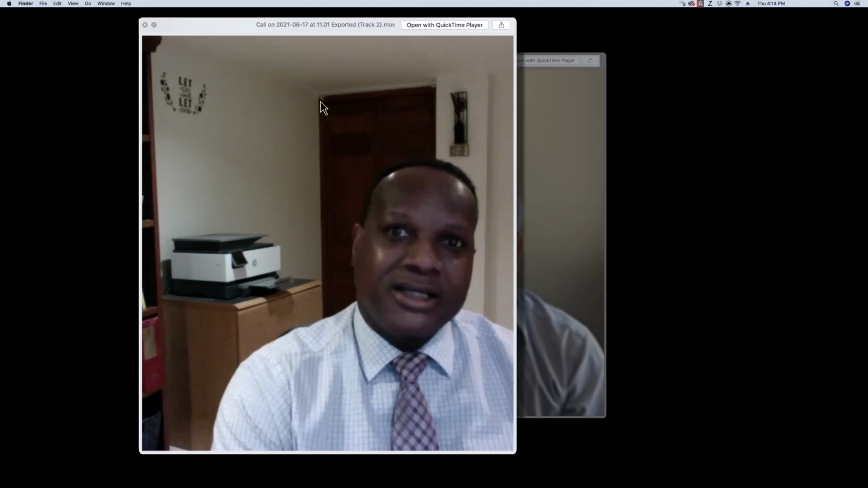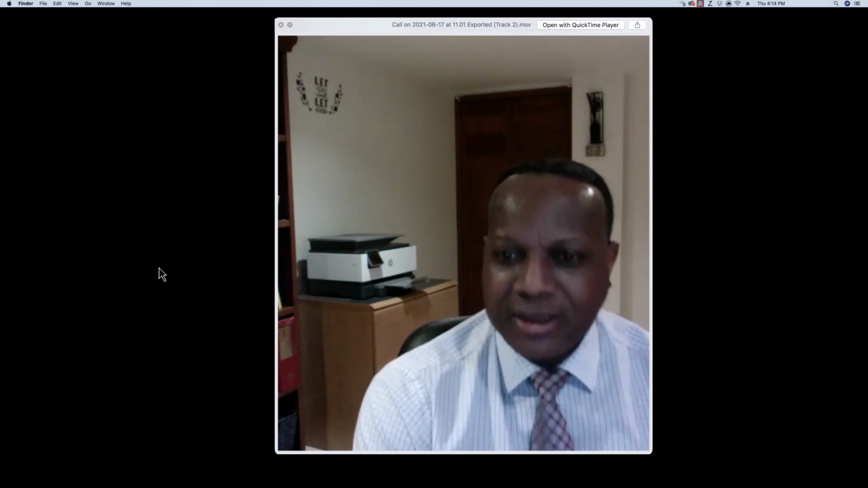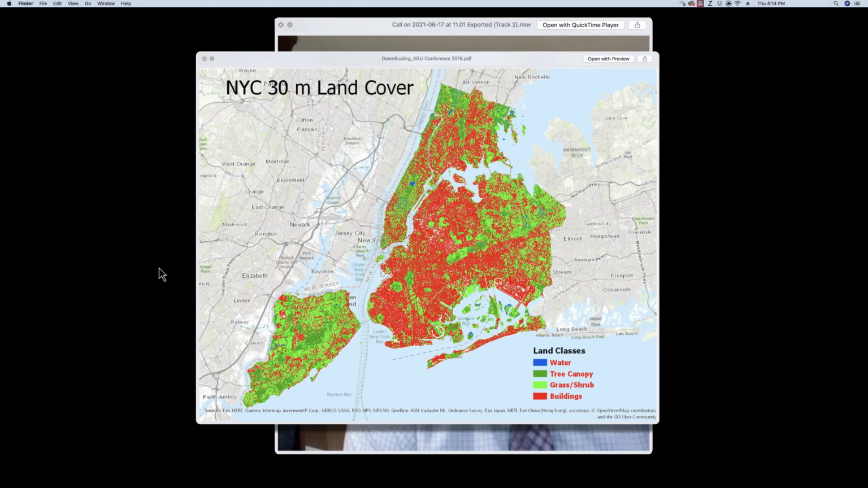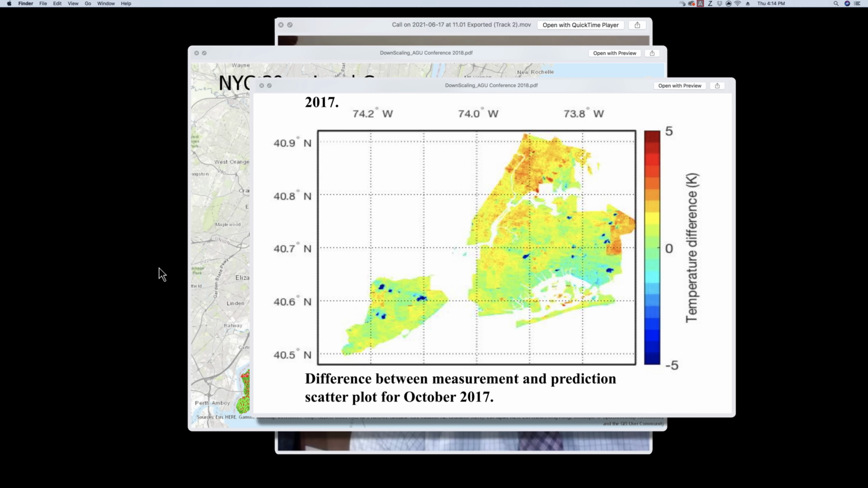Not only are we looking at these adaptation measures and seeing how effective they have been, but also to use the latest technology, the same things we've been using, satellites, to help us to understand how impactful these trees have been. Measuring that progress will only become more important as climate change makes the urban heat island effect worse.